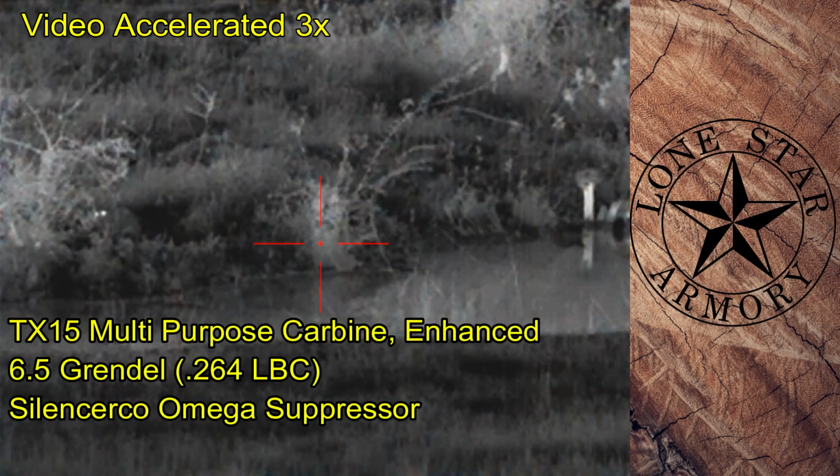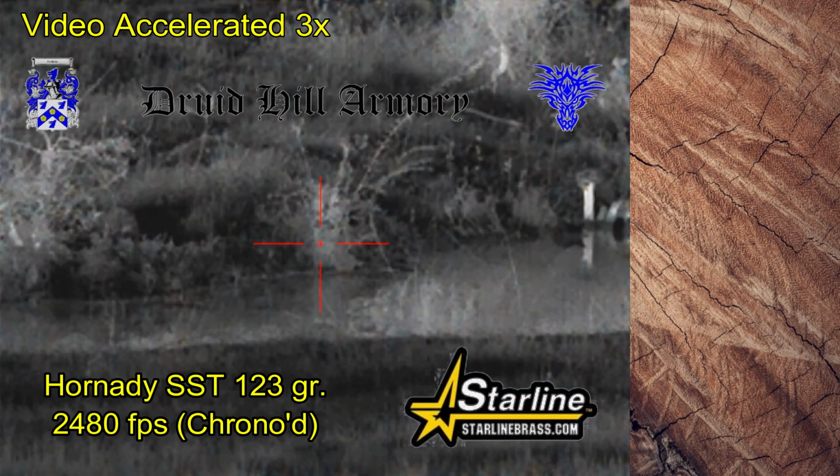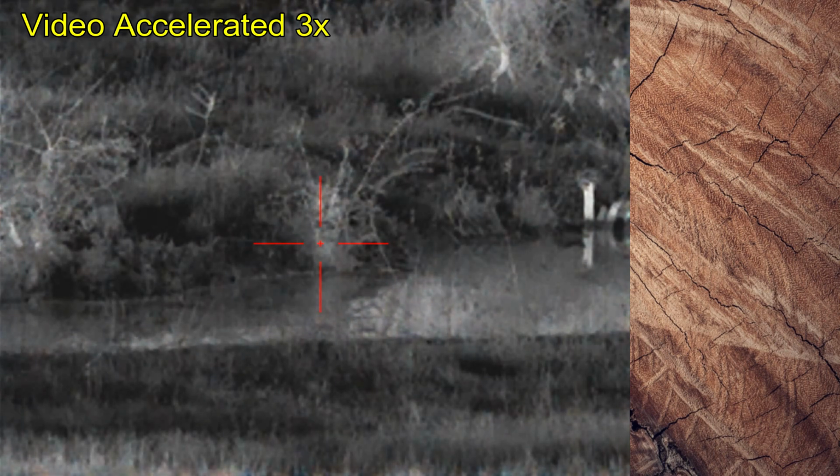and while we're watching this beaver, I'm in the truck getting out my Lone Star Armory TX-15 multi-purpose carbine that's going to be shooting some Hornady SST 123 grain bullets loaded by Druid Hill Armory in the Starline brass. Getting the weapon charged, getting the tripod out, I'm getting it set up.